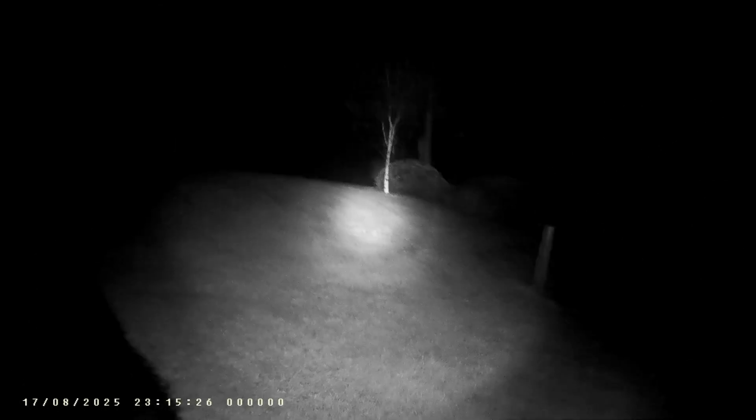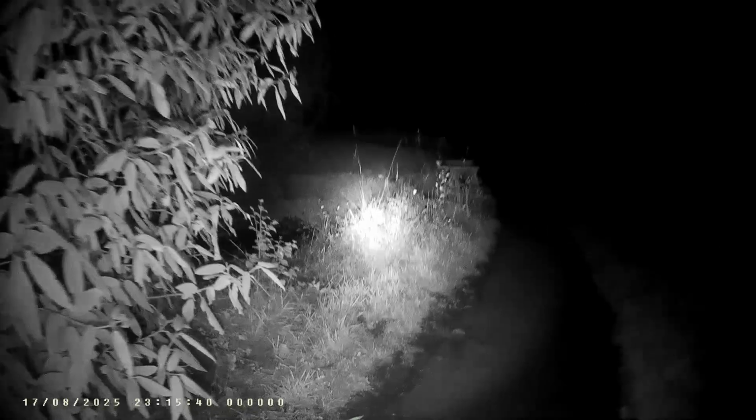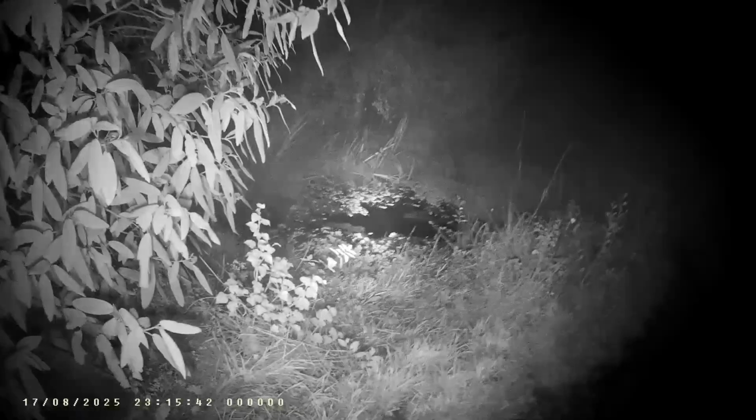Oh yeah, we'll go this way. This is the area where it's manicured. There's a bit of a lawn. There's tiny tracks all over this lawn where there seem to be mice or something that's run through here. Another artificial pond.